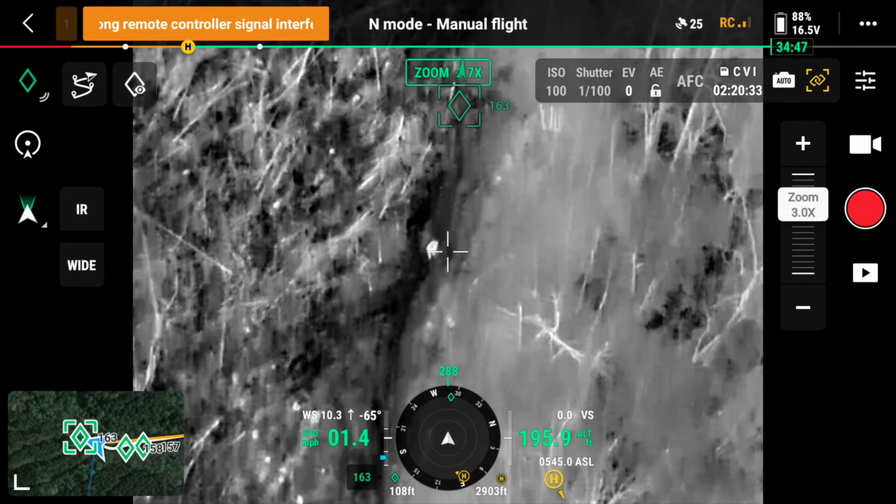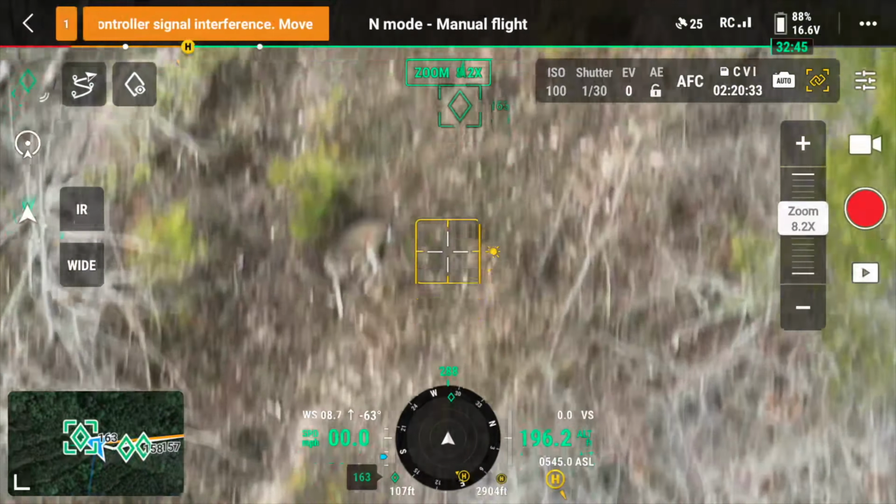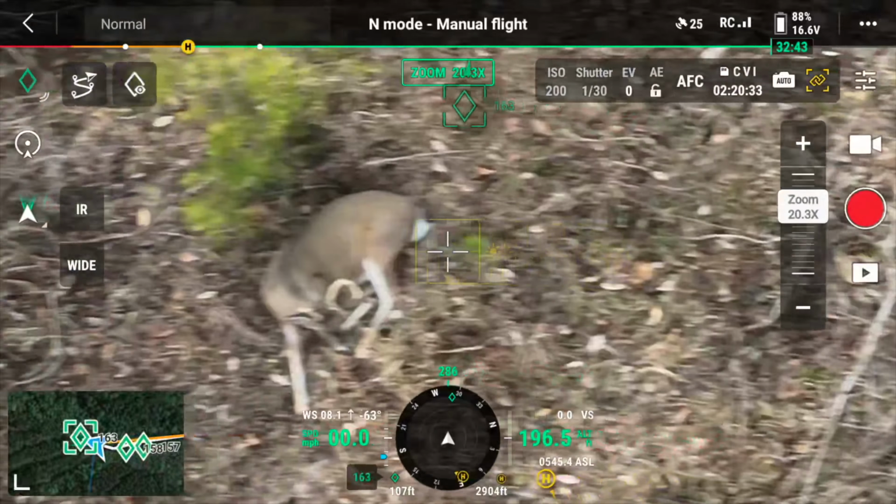I just want to show you this buck right here. Look where he's laying, right on the edge. They love the edges, boy. They love it.